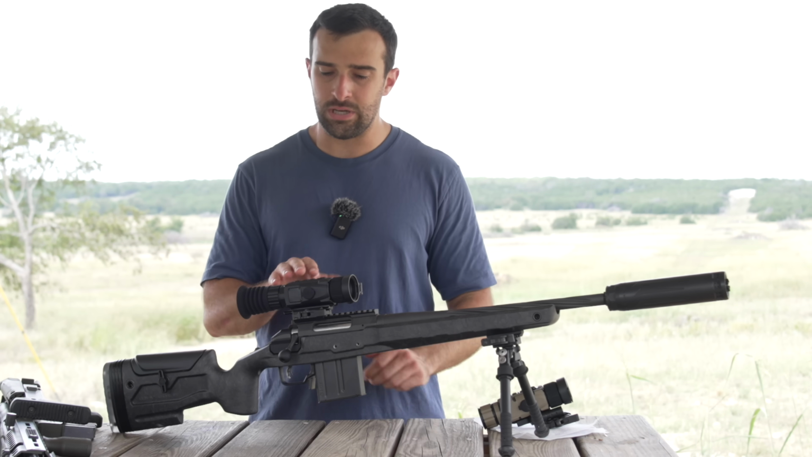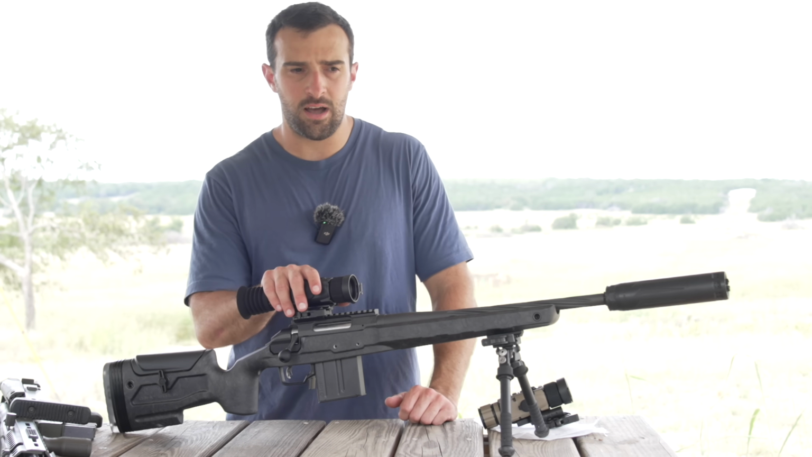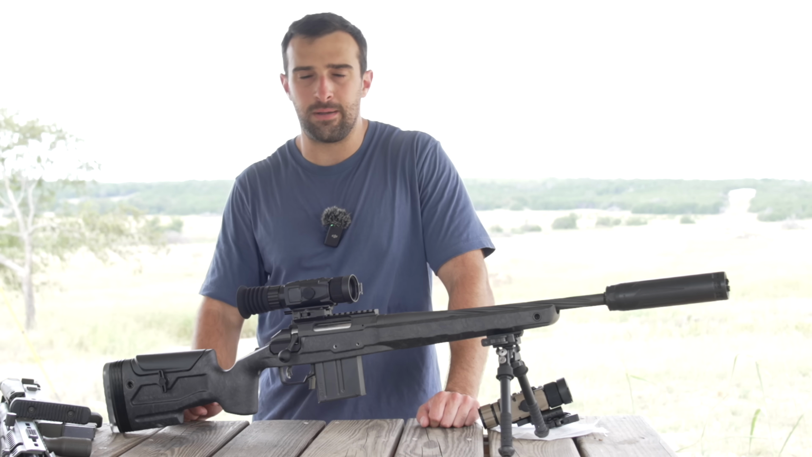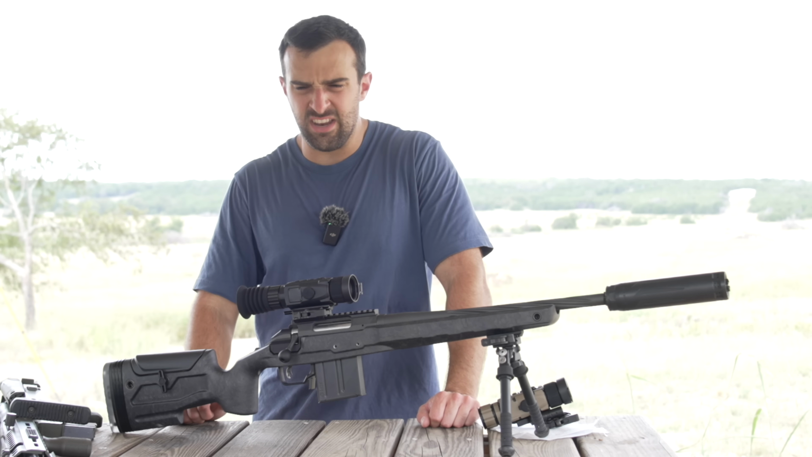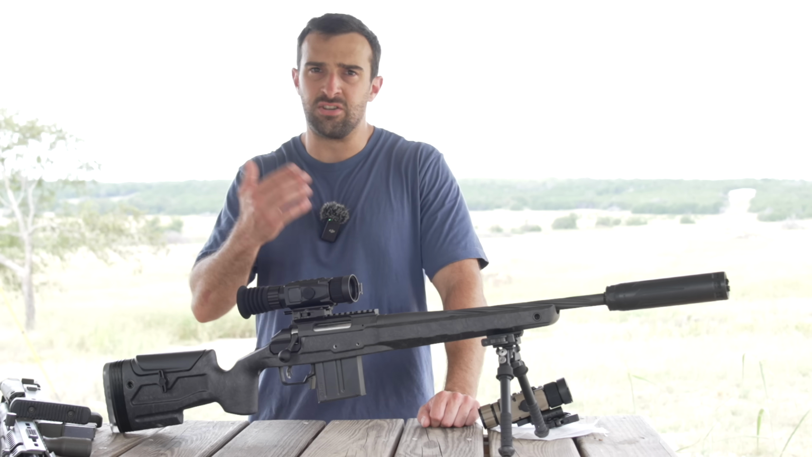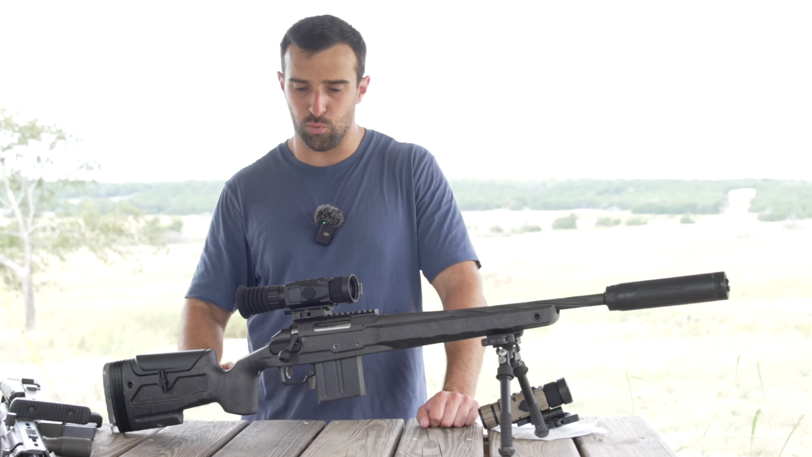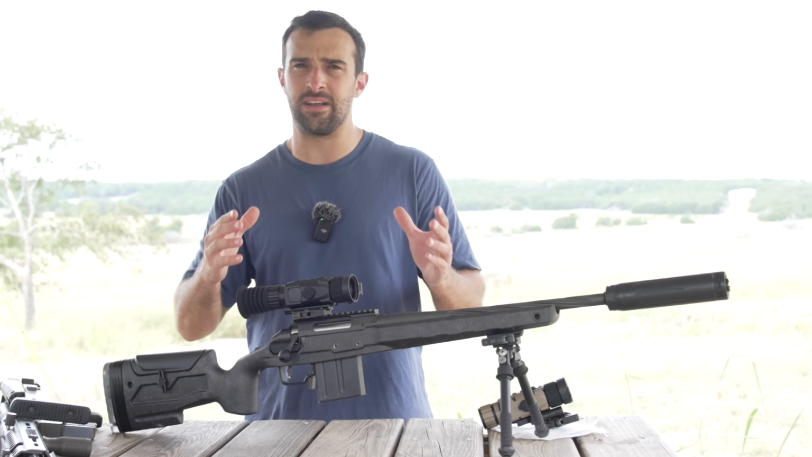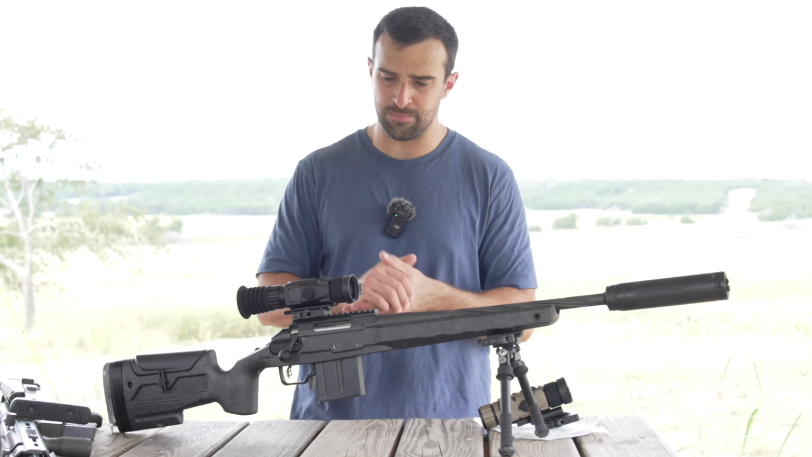But in short, 2 times power, that doesn't sound like a lot, but the application for these, you really won't be shooting too long range anyway. If you know you're going to be more on gun than a clip-on, and you do want more magnification and a little bit more clarity on that magnification, then the 225 and the other models will be fantastic as well. And by no means is 3 times power too cropped in either. So it just depends what specs you like for your particular purpose, but you can't go wrong with either one of them.